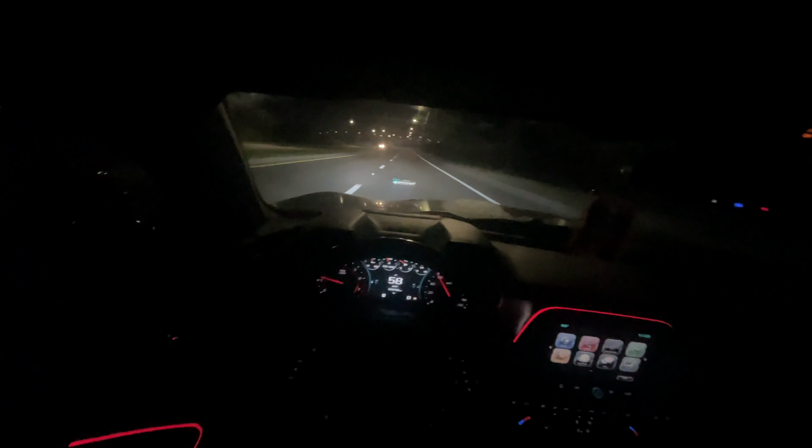Goddamn, the car smells like straight tires and that shit. Hold on. This is freezing. So hot outside. Shit. It's crazy, man.